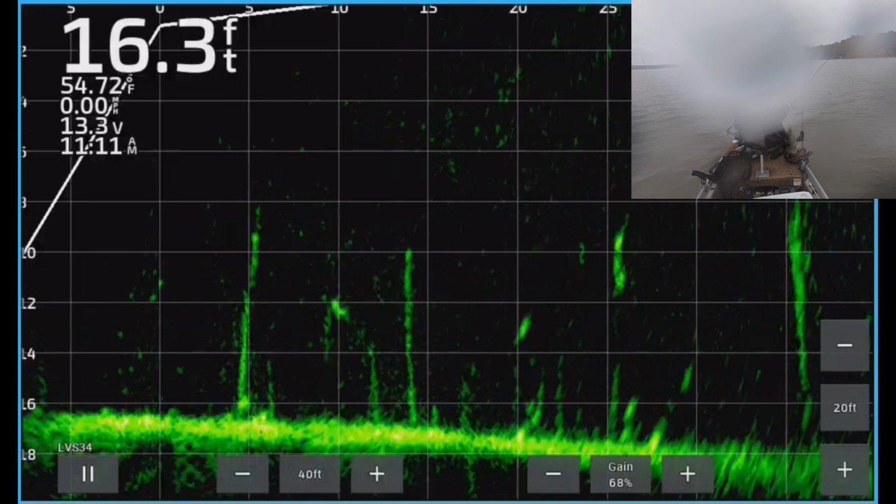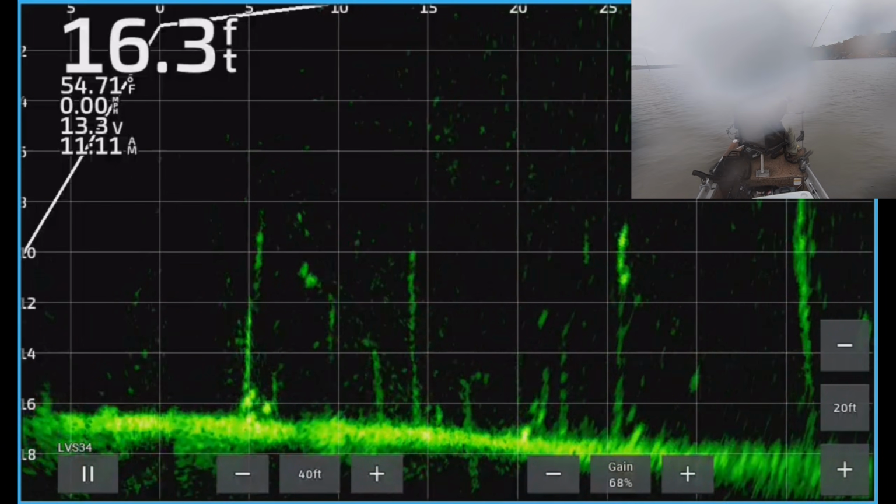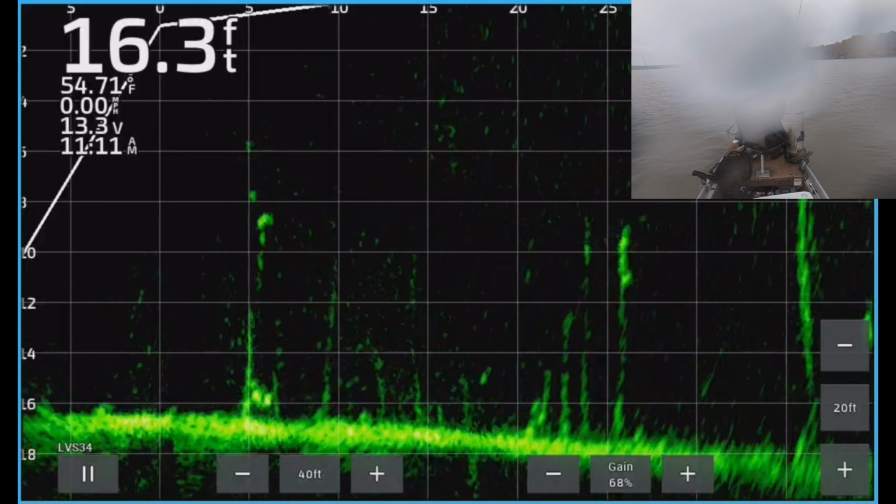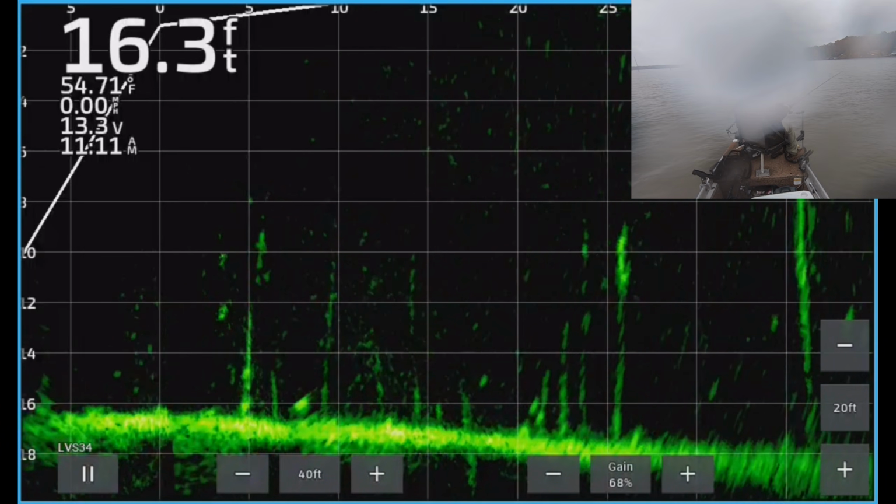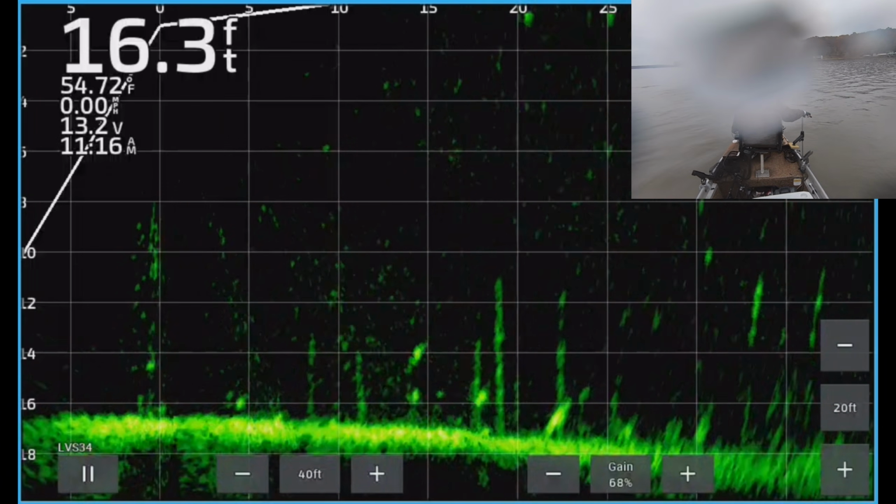There he comes. There he comes. No, he's doing that slow. Man, my hookup rate is so low with fish that do this. He got to the top of that tree and just kind of hung out. No. Not going to get that one.